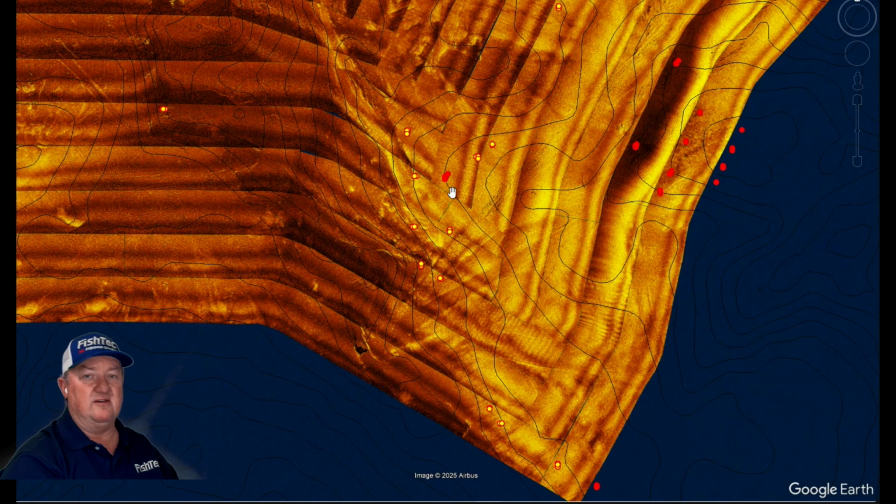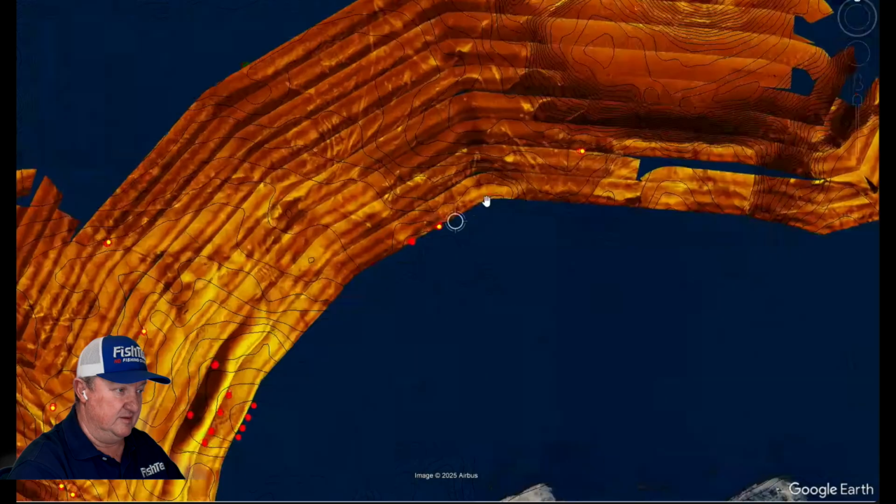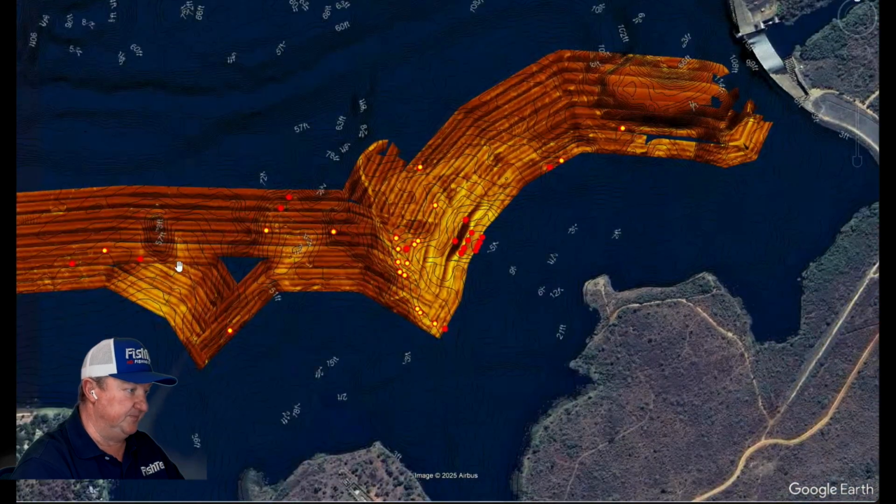These fish here have definitely read the manual of where bass and carp are supposed to hang out, and they are hanging out exactly where they should be hanging out. Okay, that's suspended, obviously very much suspended. That's very deep water out there.